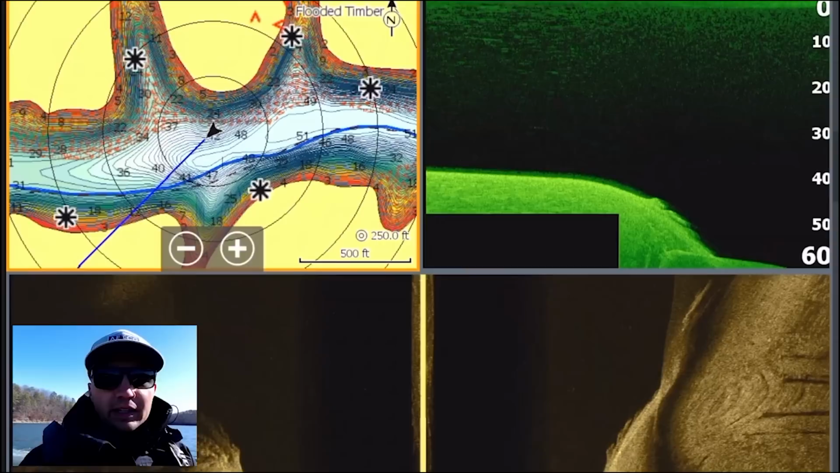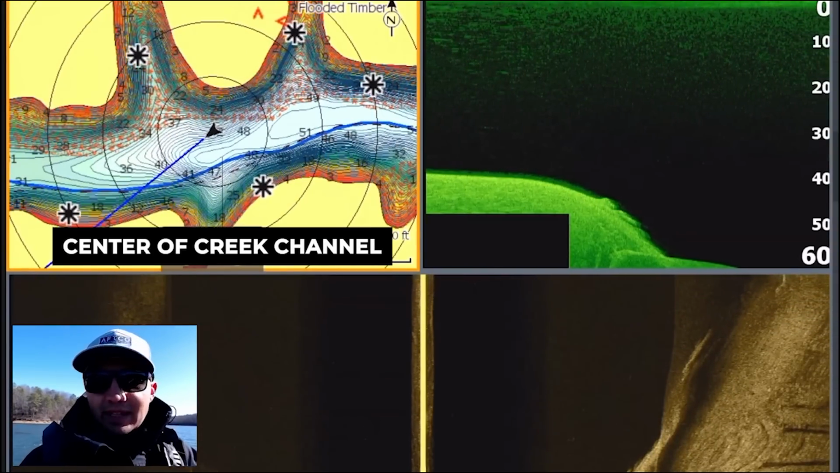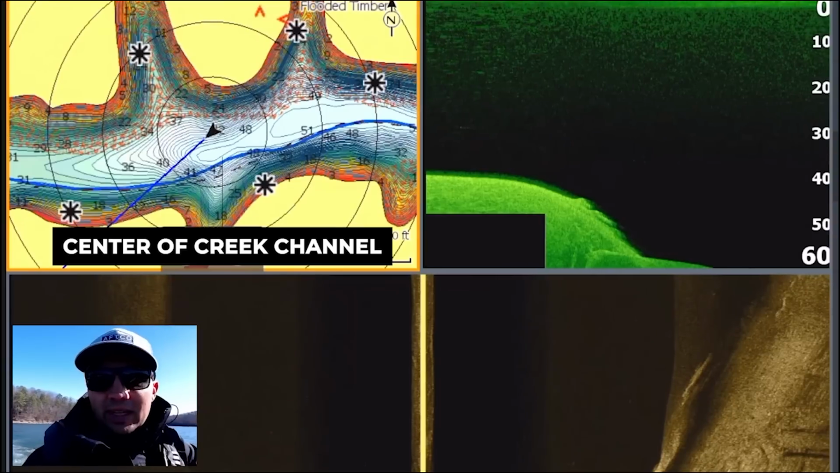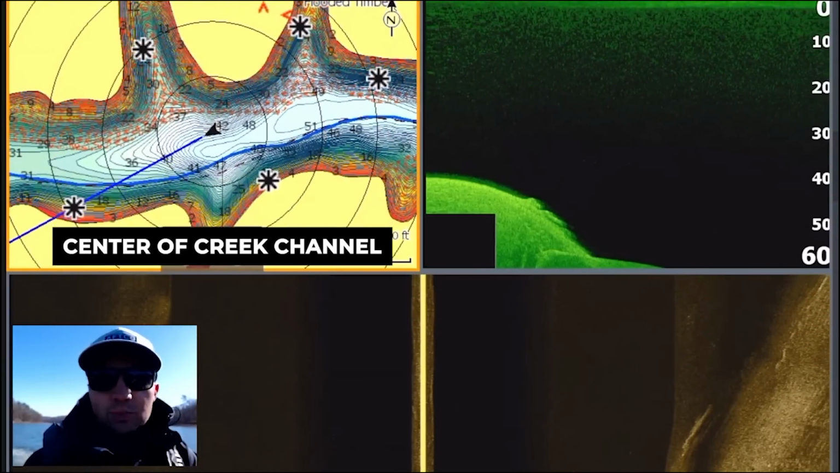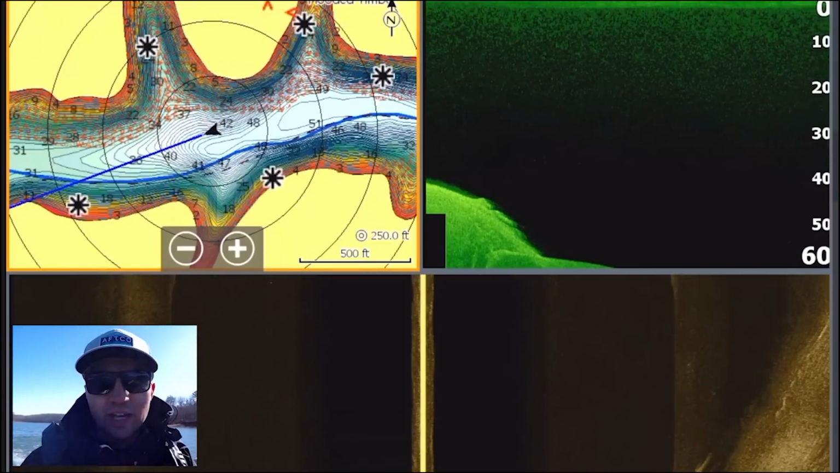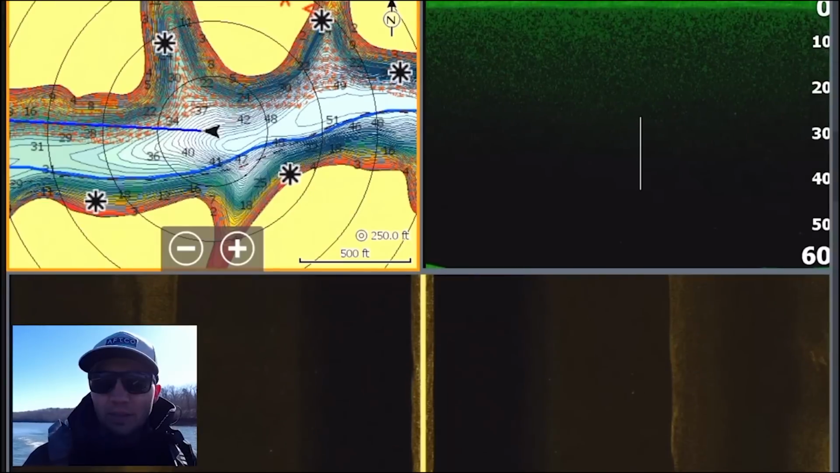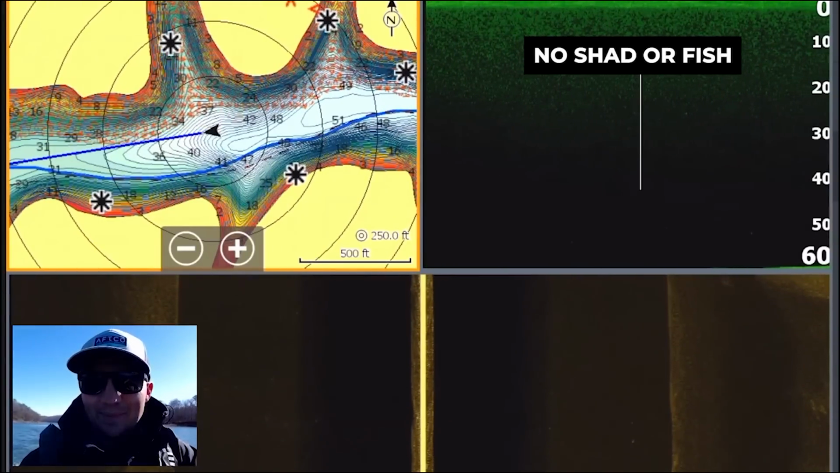I'm going to start by graphing out in the center of the creek, looking for bait fish that might be suspended out here over deeper water. We're in the beginning of February, so the bass should be transitioning into their pre-spawn patterns pretty soon, but there may be some leftover fish out here in the center of these creeks that are in their winter patterns. But as you can see, there's literally nothing on the down imaging screen, nothing on side imaging right now.